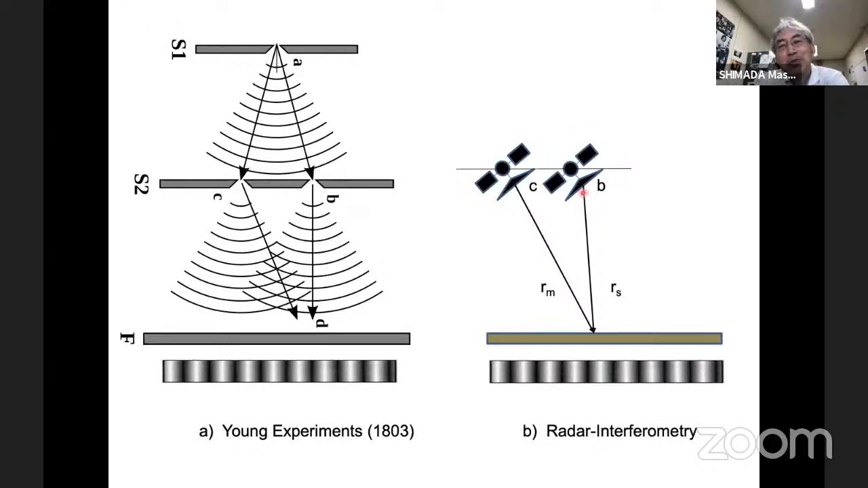SAR normally costs so much. In the time of ALOS, I have the number, but these are quite expensive values. And ALOS-2 is almost half of ALOS, but still very expensive numbers, a very expensive satellite.